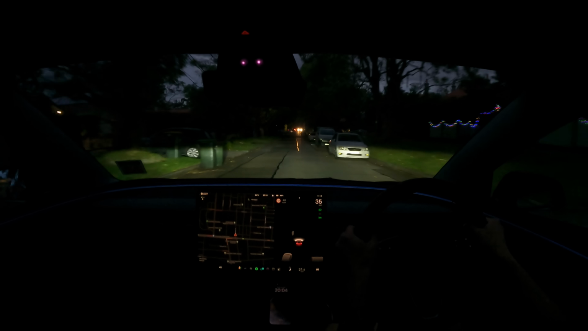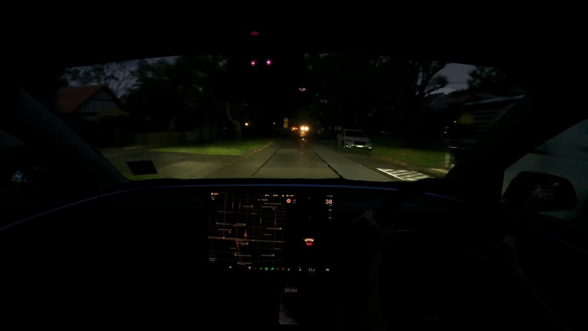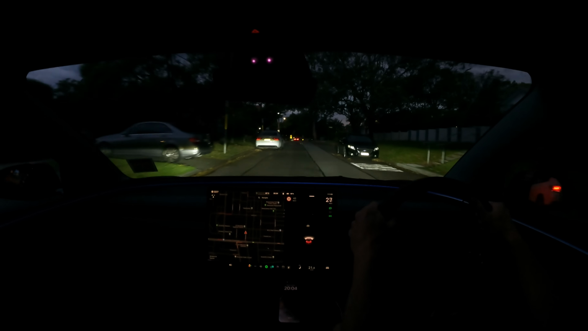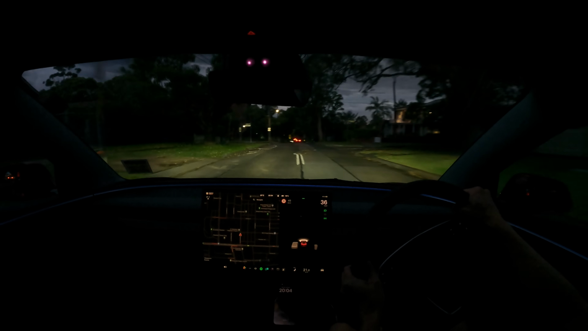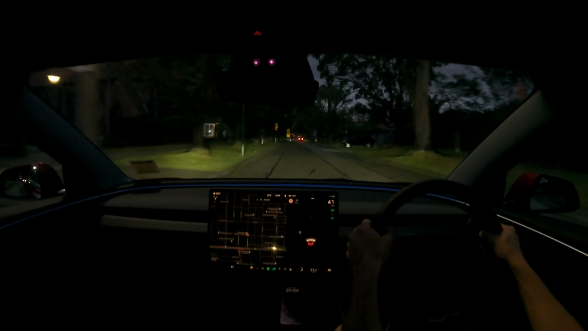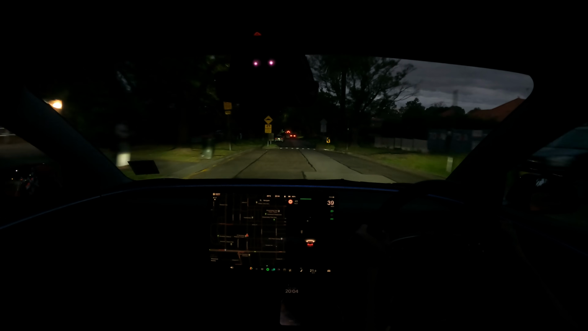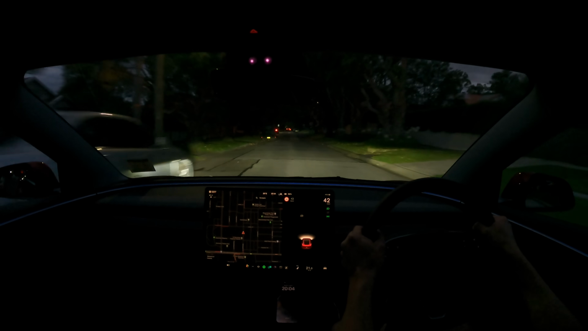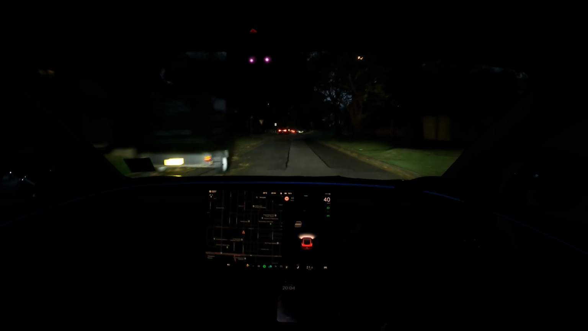Not going to cross my hands. Look at some of the nice Christmas lights in the area. Okay, so I think there's a roundabout coming up. Well, here's a chicane. Pretty easy. Okay, another speed bump. How is the suspension these days? A little bit stiff there. But having done that road many times in our old Model 3, yeah, that's much better now.